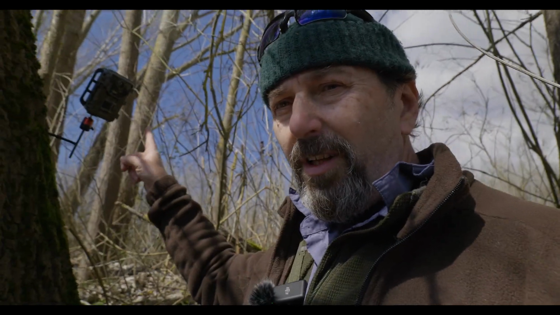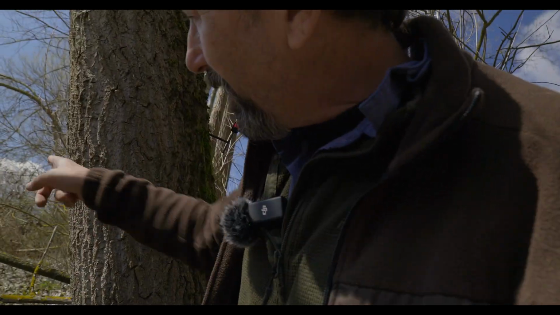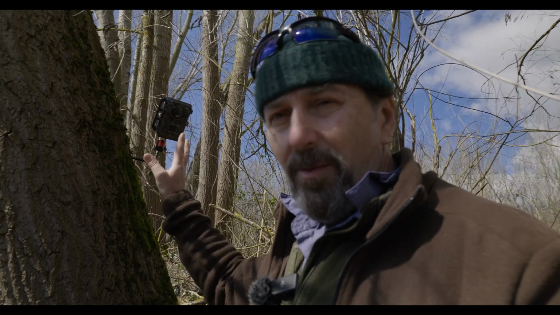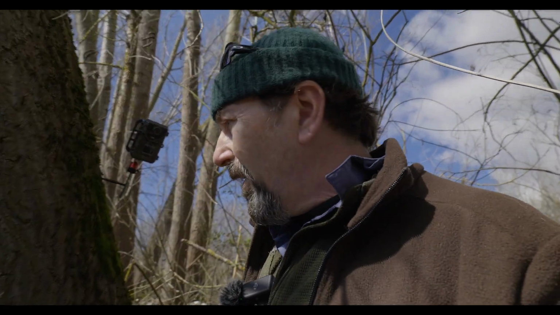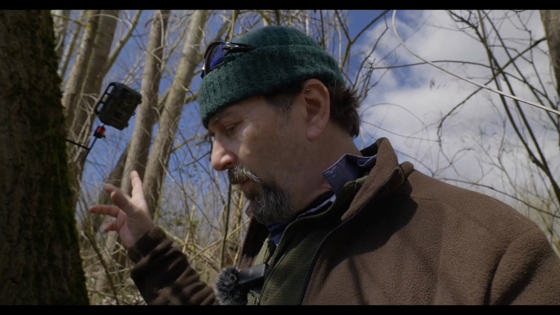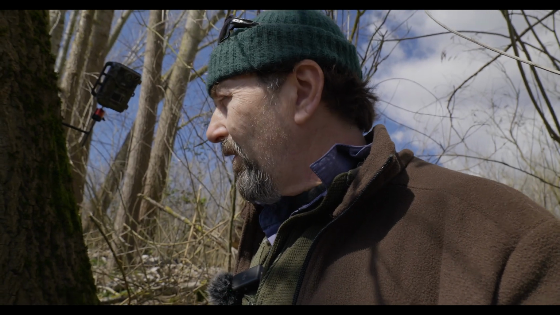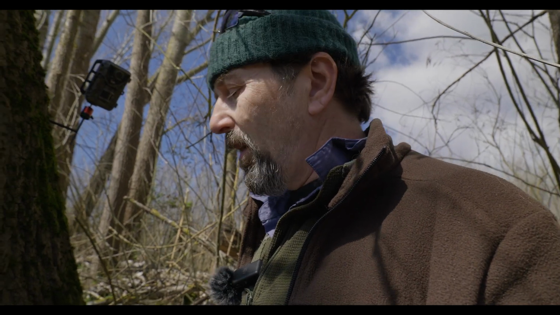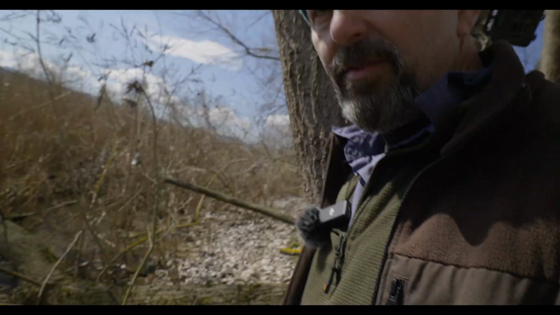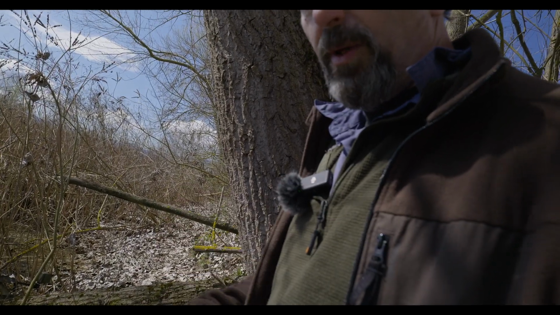I have one of the trail cams set up here pointing this way down the path, and the other one is on the other side of the tree pointing that way down the path. I've put them high up, angled downwards, in the hope that when the red light comes on, when they sense movement, the animals won't be put off by it and they'll still carry on through. That's the hope, anyway. The trigger I have set on the fallen tree here, and I'm assuming the animal will come from that direction, coming this way.